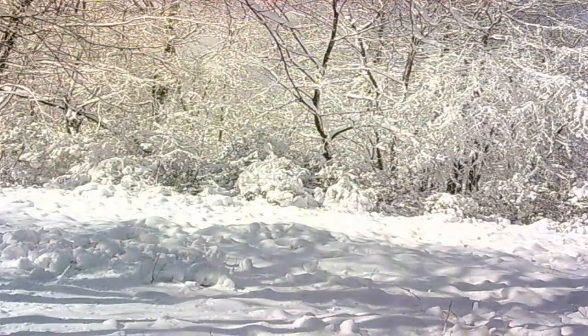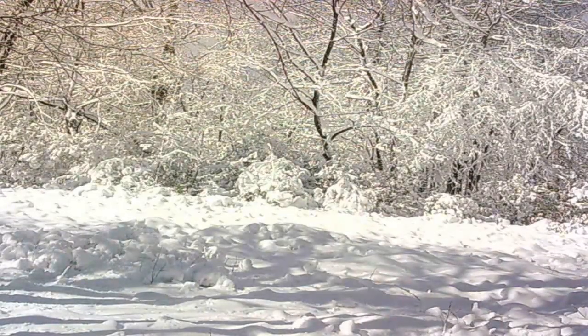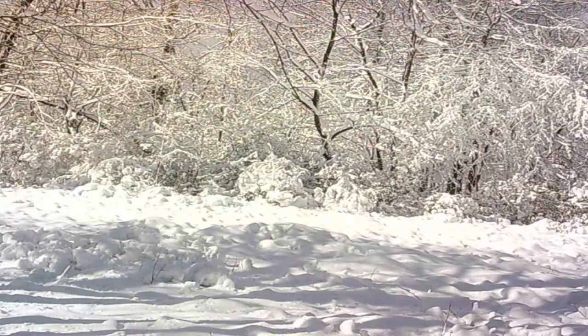It was one where the top of the mountain got 6 or 7 inches, and down at my house, which is only a mile and a half away, we barely got a coating in that last snowstorm.